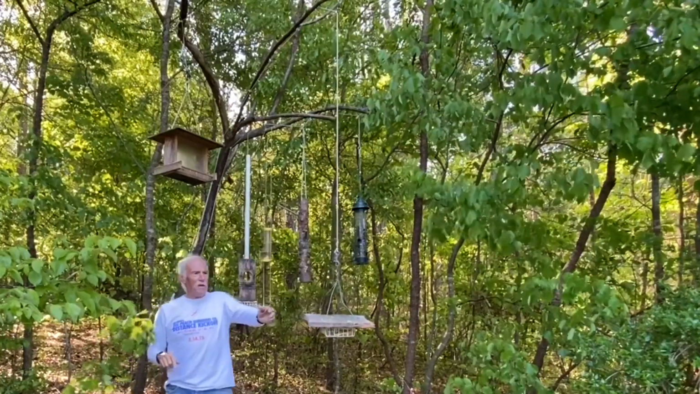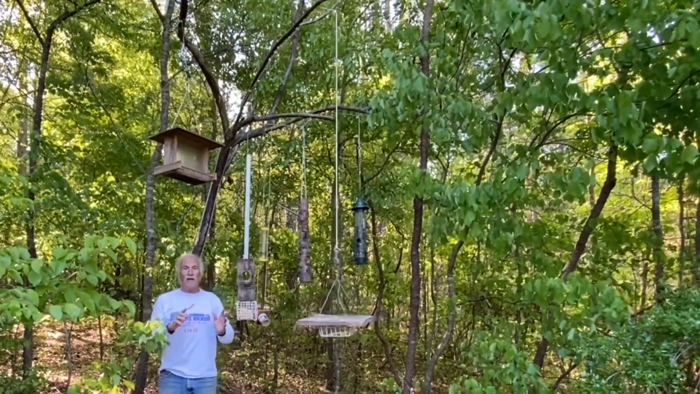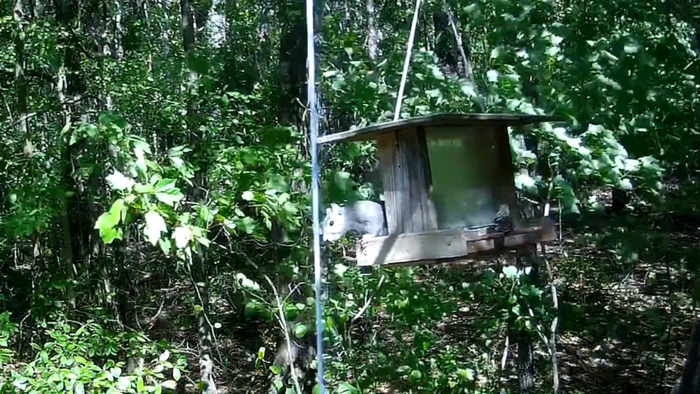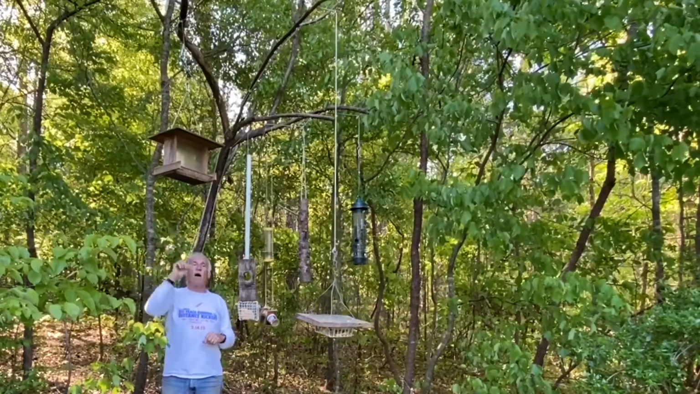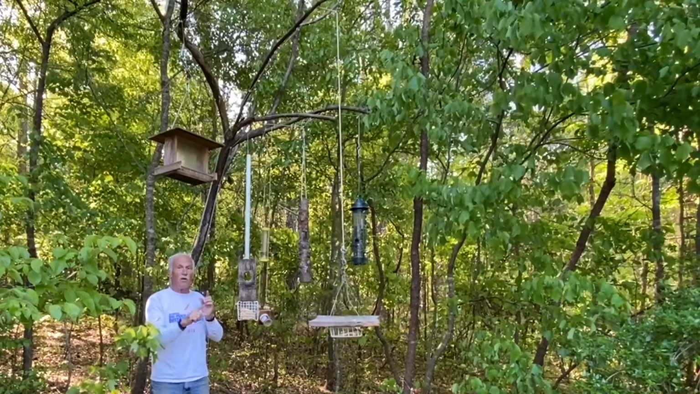I've gotten a lot of feedback on this feeder that says the squirrels will be in there right away. Personally, I've never seen a squirrel get on there because this one is so much easier. This is their preferred bird feeder for squirrels. But this one needs to be clean, so I'm going to take it down and replace it with this one with that special mix of suet feed that I made the other day.